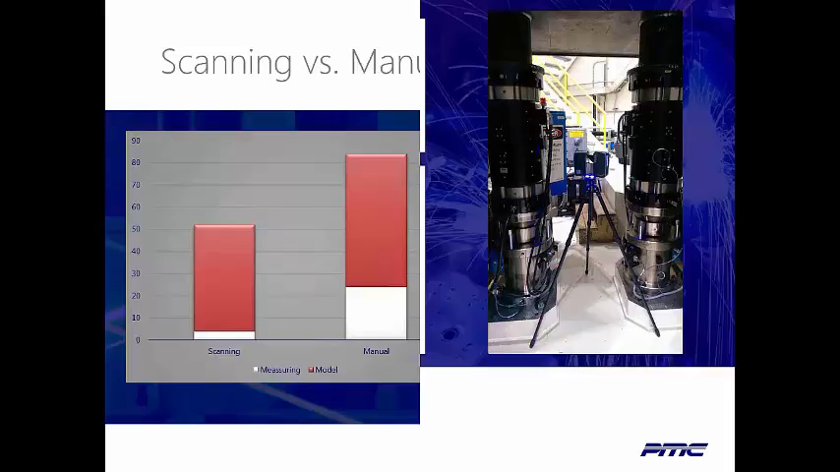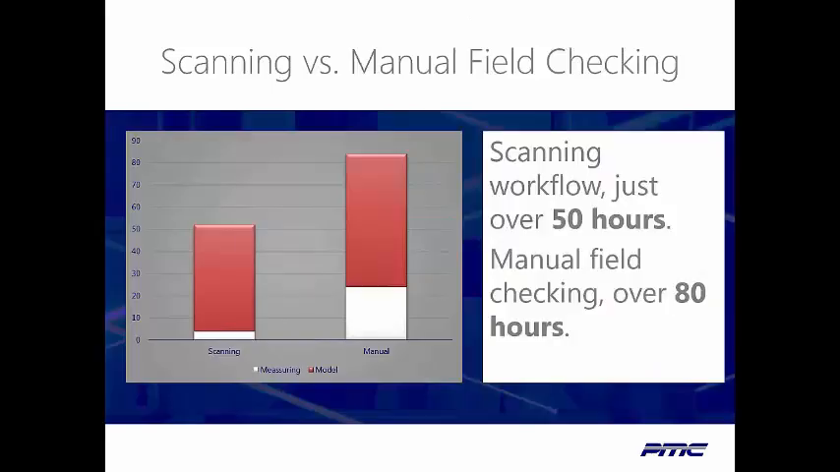So for each one of our 3 projects, I think it's important to also look at the alternative had we not scanned. Because this is really the benchmark of why we scan. Amongst other things, scanning being more accurate and more complete, scanning also needs to be cost effective. So on this one, we based it on our experience. We've also done a lot of manual field checking over the years and have a pretty good idea of what this would take us to manually check this project.